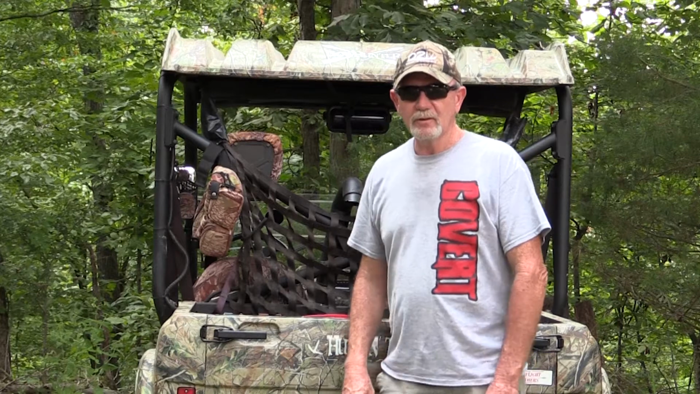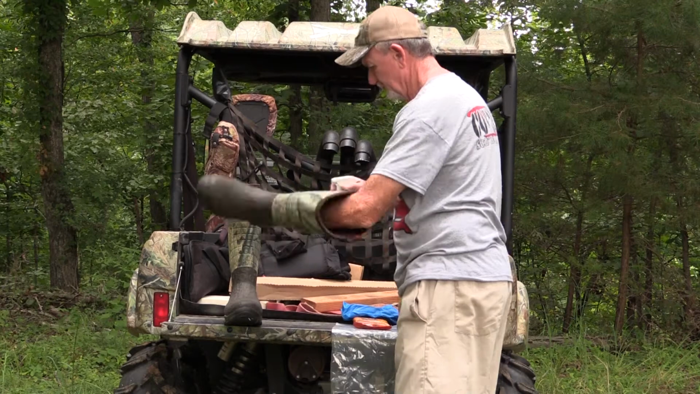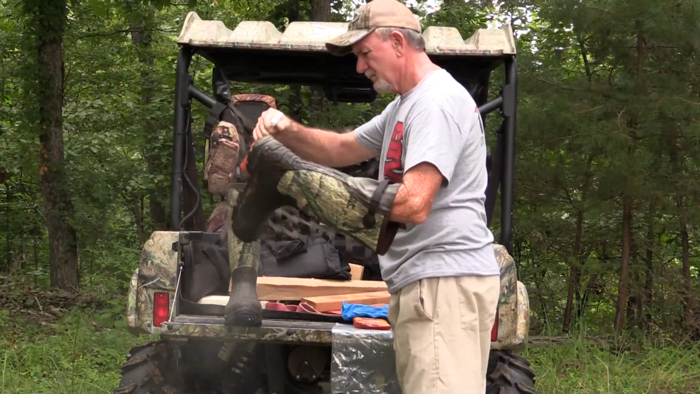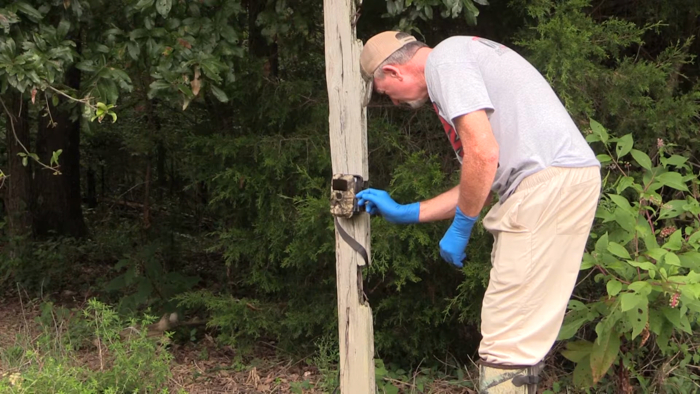To add to and review what I was speaking of before on the game cameras, on scent control, placement, and use of the game cameras, the reminder is to clean your boots with baking soda before use. Spray them down with a scent suppressant. Always wear your rubber boots into the stand, into the camera location. Wipe the camera down with a scent suppressant wipe before use if it's new, or if you've handled it with your hands. Wear gloves whenever possible while handling your camera.